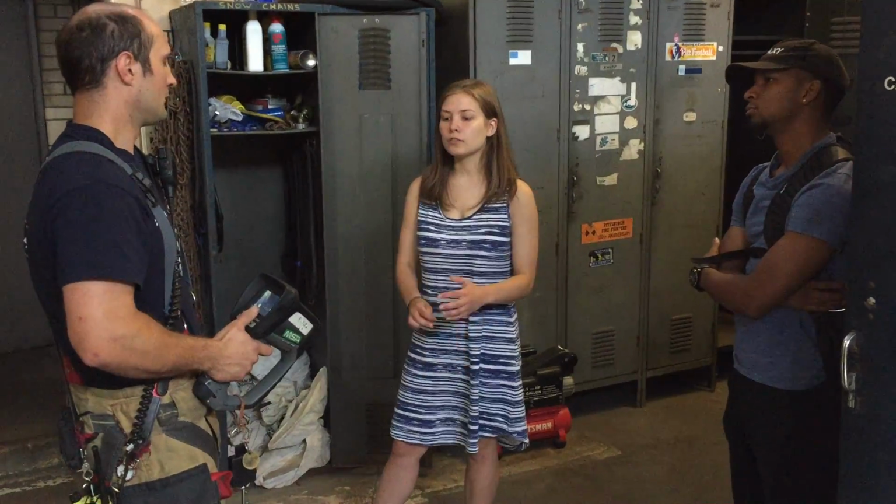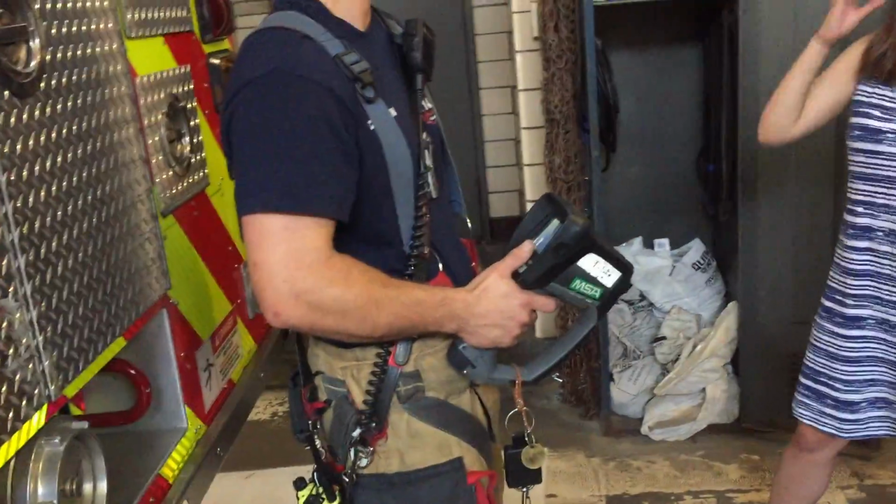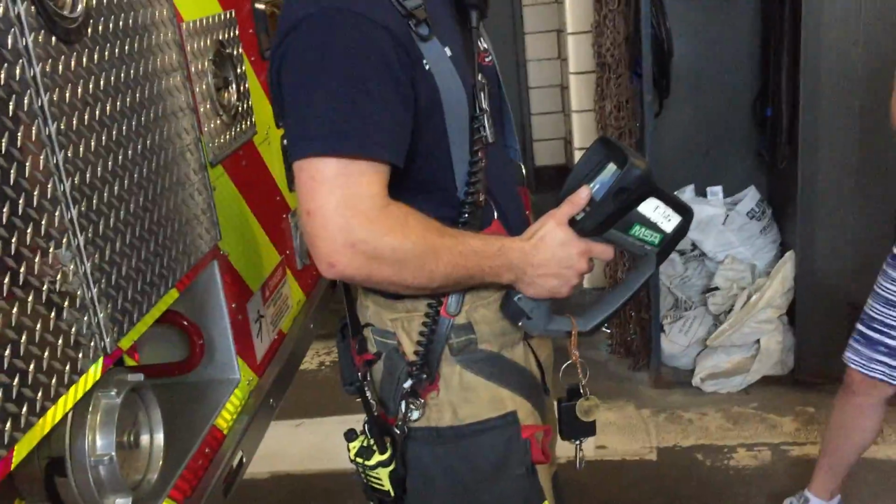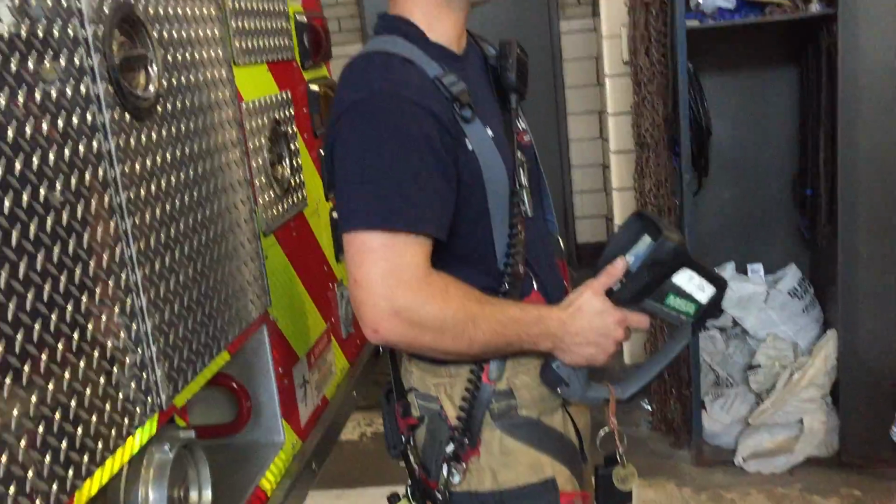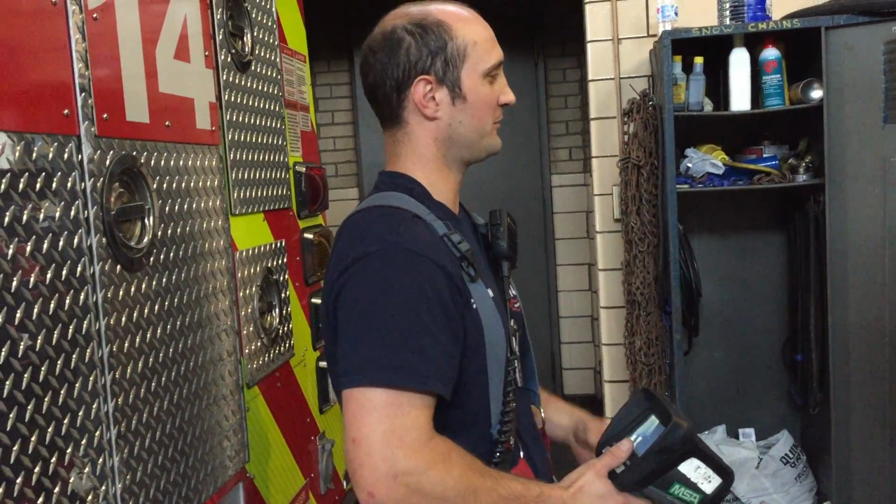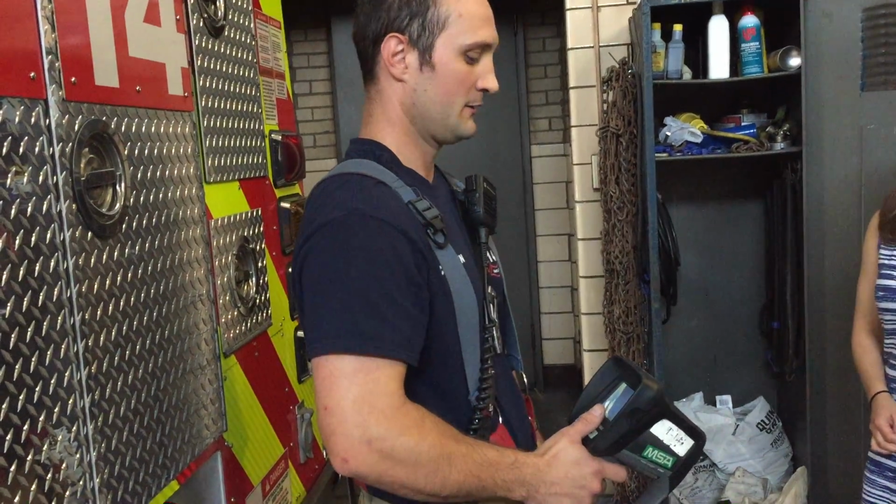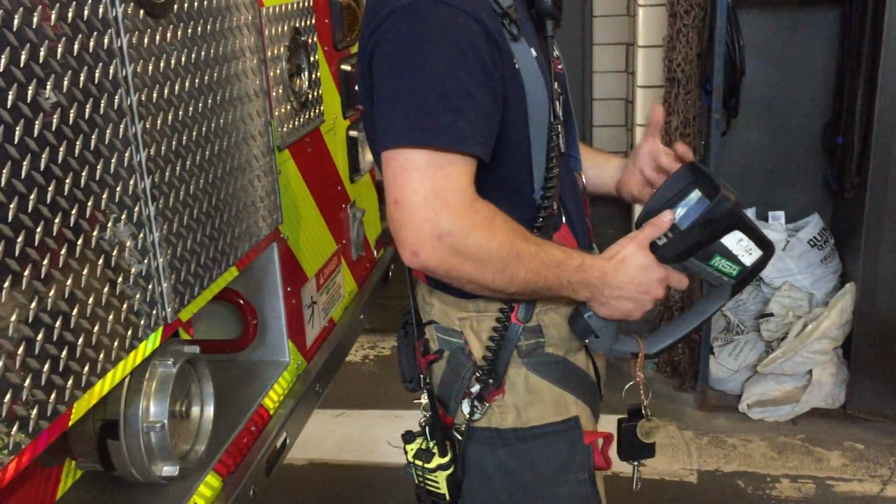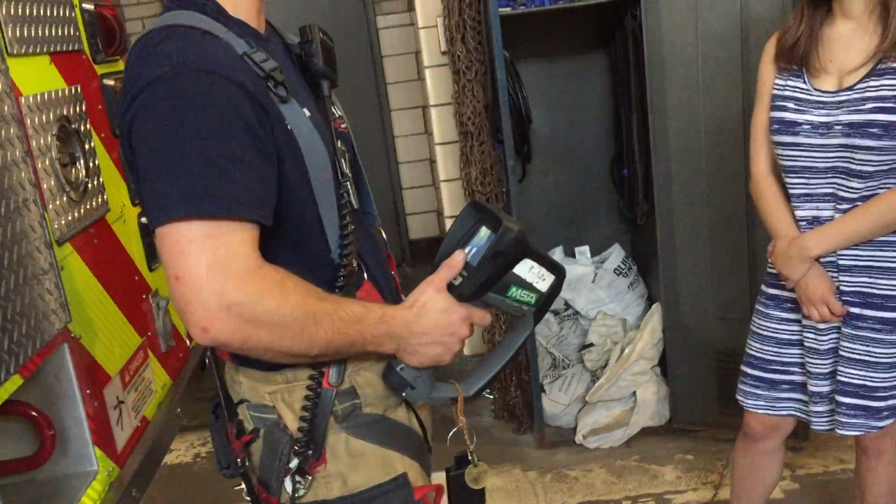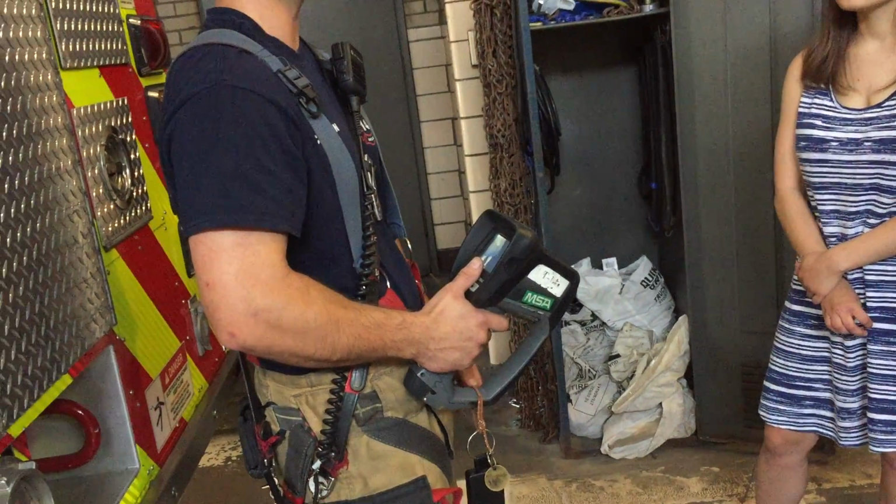Got it. And then in terms of cost, do you know how much this costs? Very expensive. And would the helmet mounted be even more expensive probably? Honestly, I'm not sure. I don't know what the price of those are. I know it's factored into what the SCBAs are, the self-contained breathing apparatus. That's what we wear as far as basic respiratory protection. Those are usually attached to the face mask, so that usually gets factored into the cost. I know there is a cost increase with that. I'm not sure what it is.